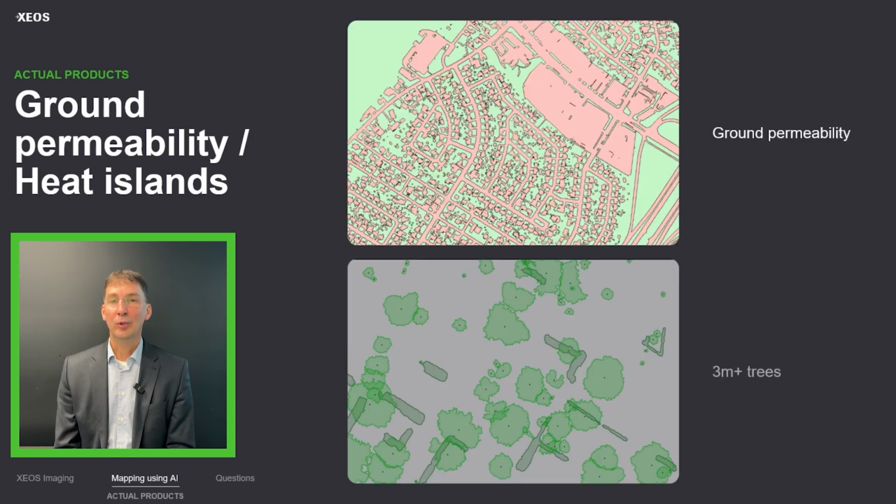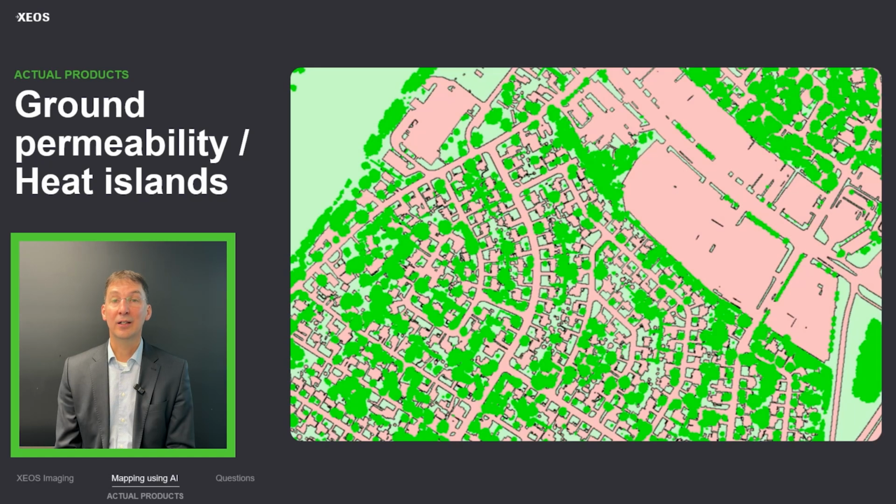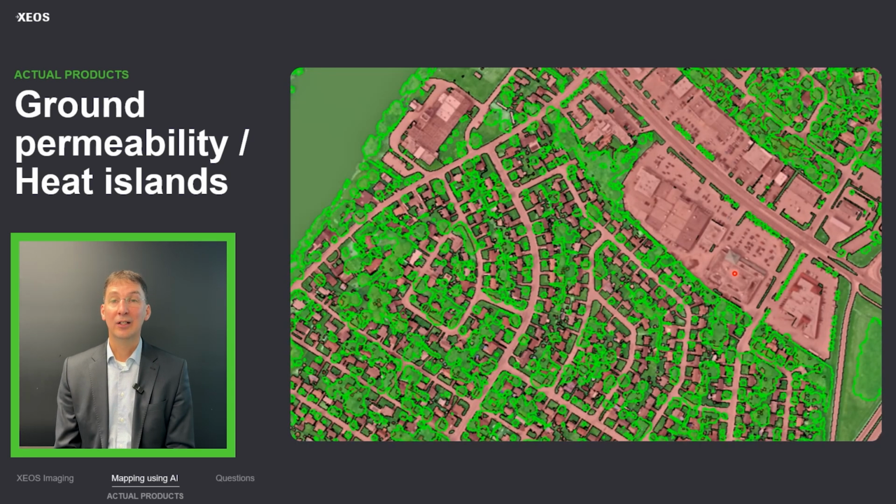If we couple that with the trees that are 3 meters and higher, then we can automatically detect where the heat islands are. So you see on this example that on the red side of the example, you have a big heat island.